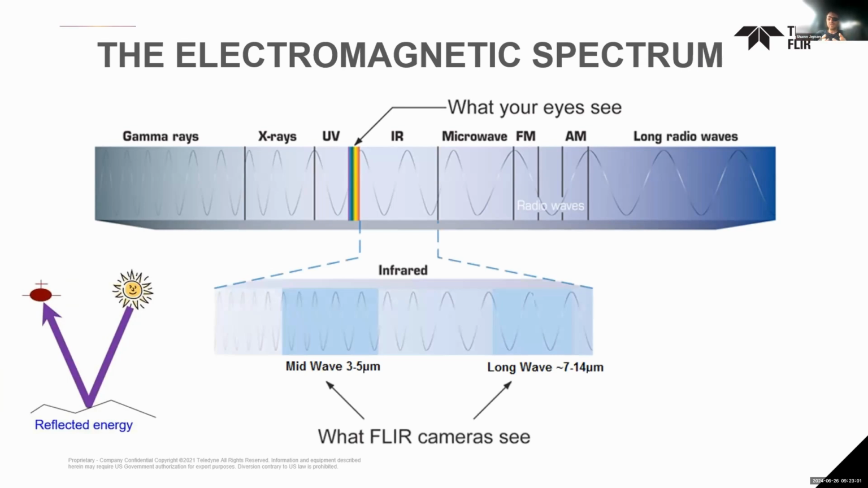Thermal imaging uses a much longer wavelength that your eyes cannot see. And a lot of people think about thermal imaging as seeing heat. But we kind of view heat as relative, right? If it's hotter than body temperature, we call it hot. If it's colder than body temperature, we call it cold. But to a thermal camera, everything above absolute zero is hot because what the thermal camera is looking at is emitted energy. Every object, everything from liquid nitrogen to ice cubes to us to your car to lava in a volcano, all emits this energy, and that's what the thermal camera is looking at.